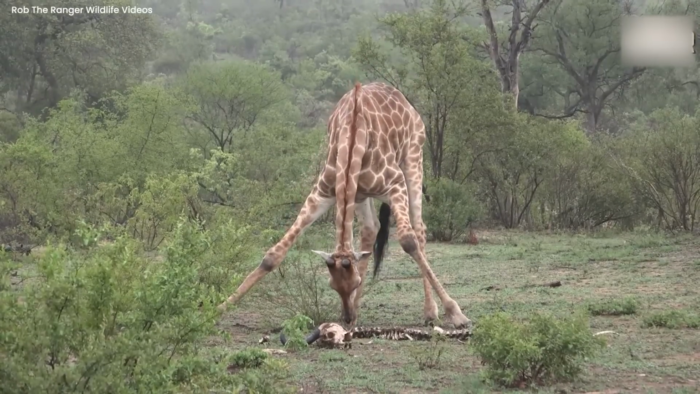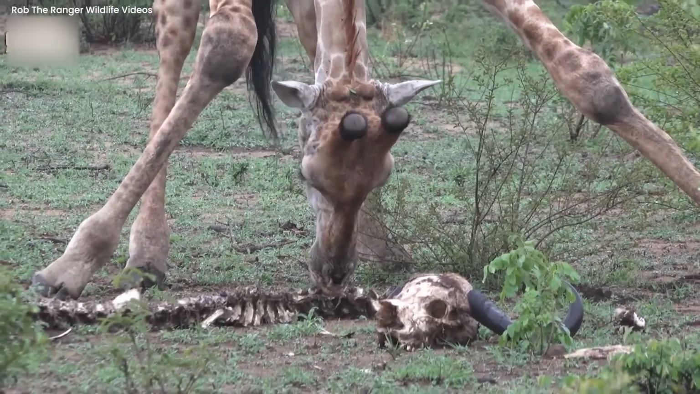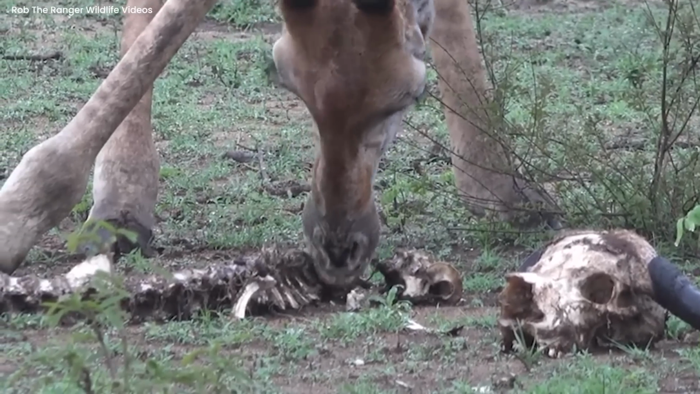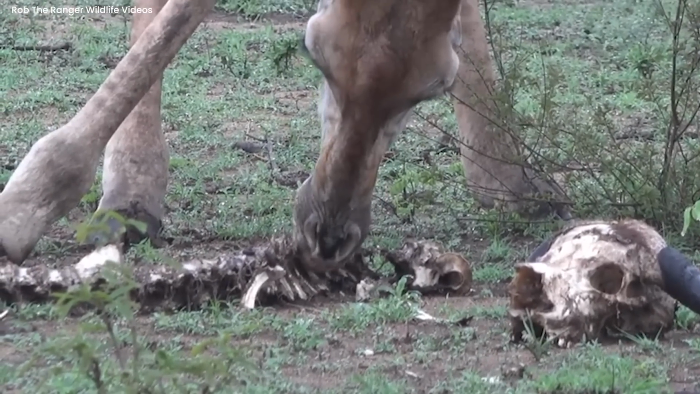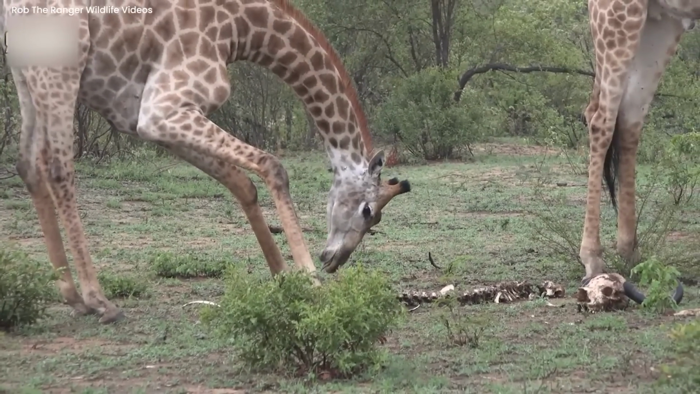Giraffe eating bones. You might wonder why these giraffes are eating a skeleton. It has an explanation, just as everything. When these giraffes discovered some buffalo bones, it was as if they had discovered some treasure. Given that giraffes are herbivores, this is an exceedingly rare behavior.